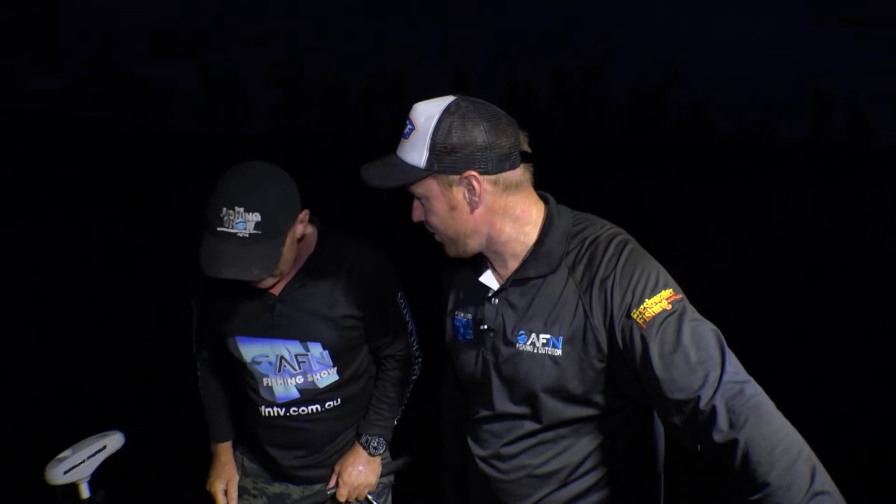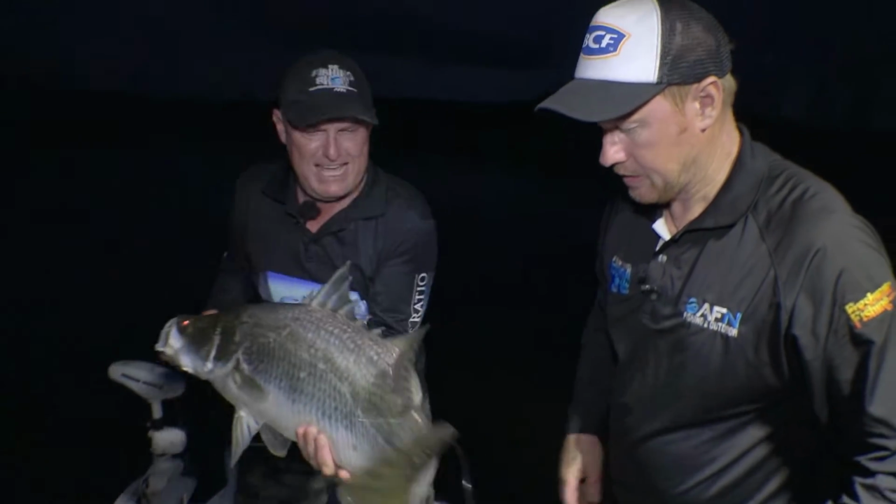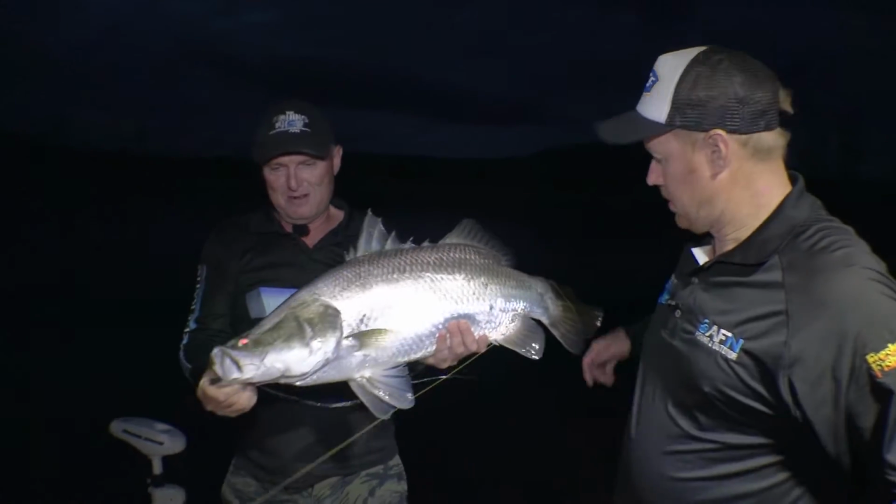That has taken hours and hours of on the dam, off the dam, on the dam, off the dam. And have a look at the fish just rolling through. How did we find this? Time and effort. That's how we found it. That's exactly right.